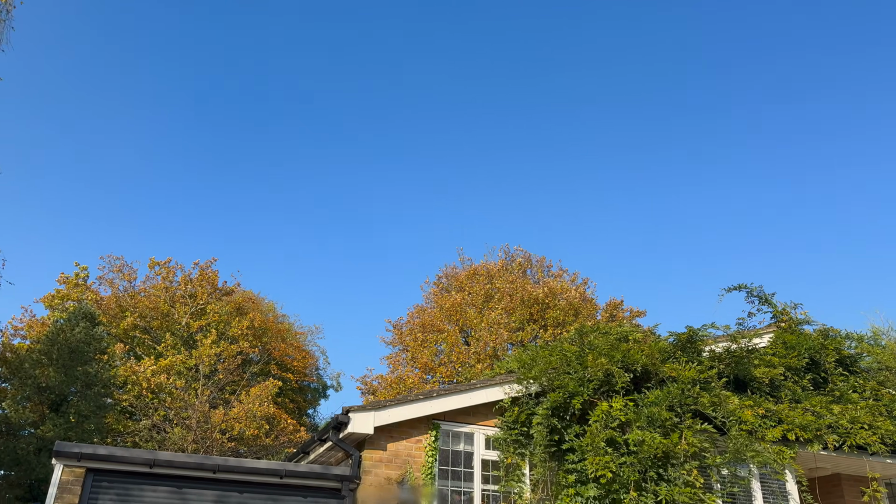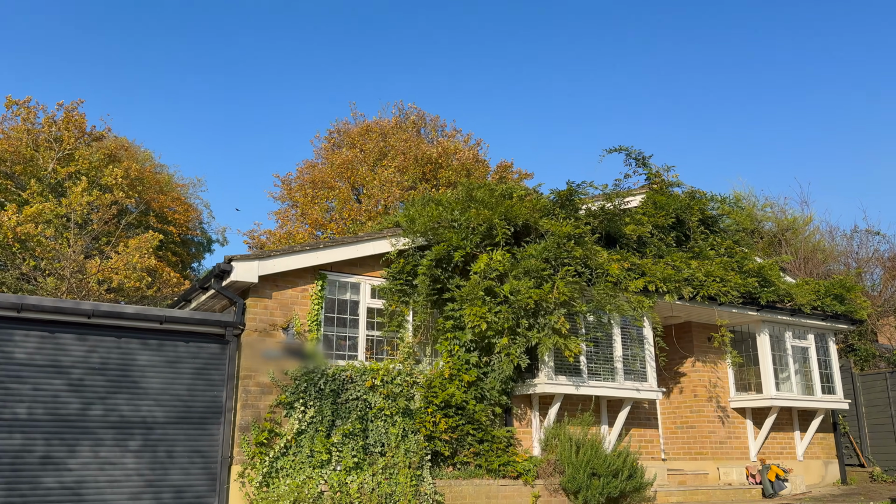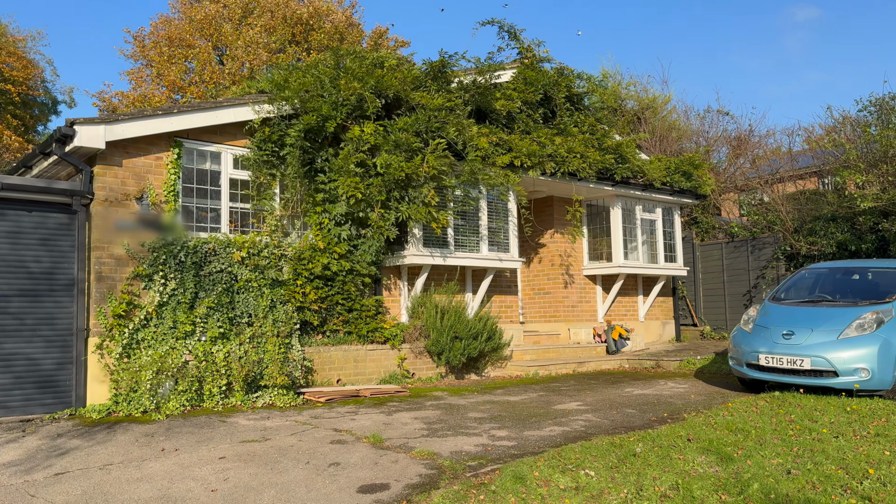After living in Canterbury for 10 years, we've now moved area. We've moved to East Sussex. And this is our new house. I say new, obviously it's not new. It's a 1980s bungalow. It's pretty solidly built. It's got more holes than Swiss cheese though.